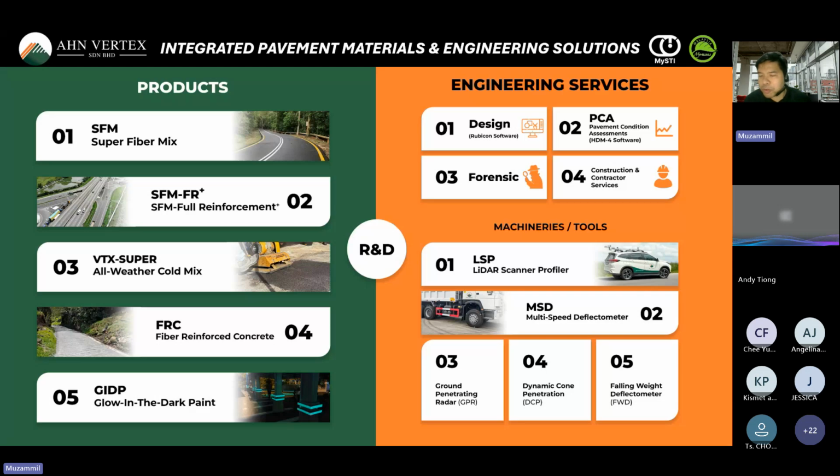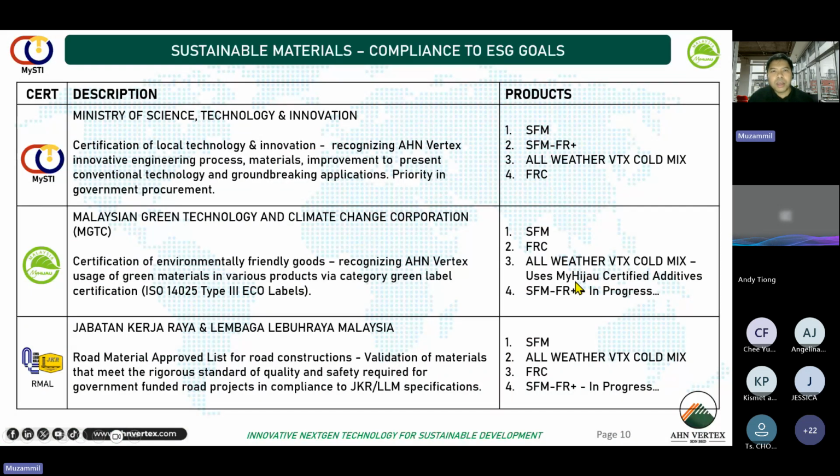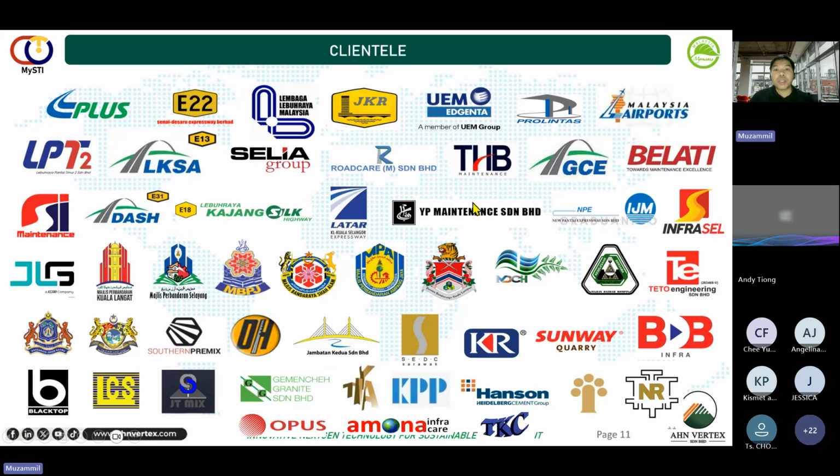We move forward and bring more technologies into Malaysia. One of them is LSP, LiDAR scanning profiler. Maybe some other time I can also introduce the multi-speed deflectometer, which is also state-of-the-art technology for pavement condition assessment. So this is our clientele that is using our products and services so far in Malaysia.